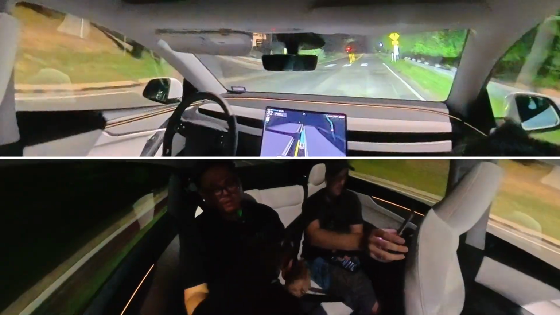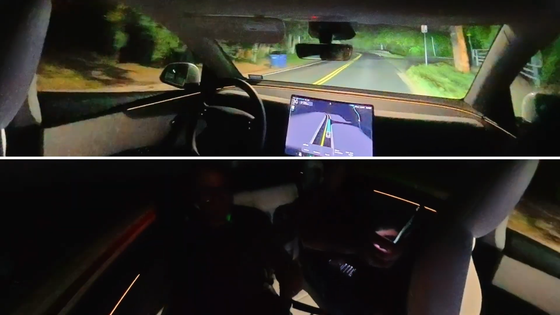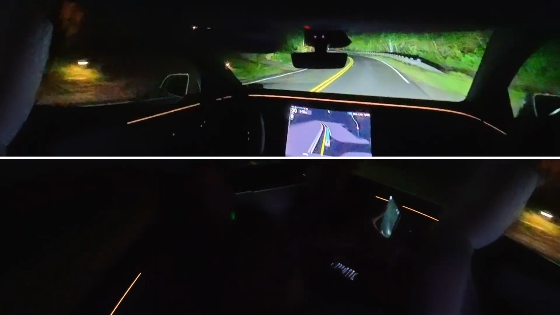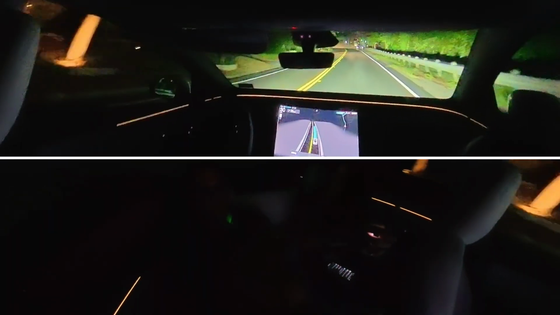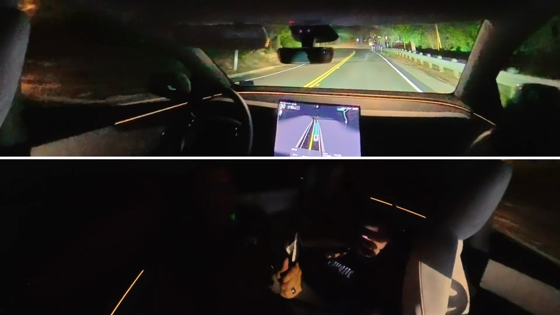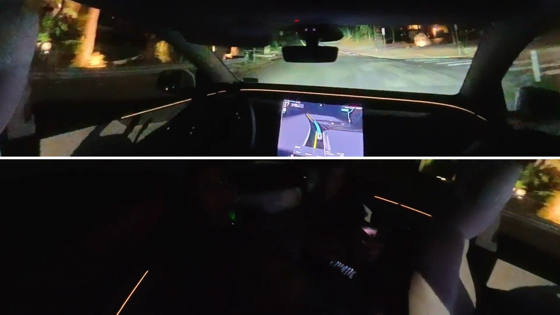And the one thing I'll say, too, is that Tesla can make the same volume of fleet that Waymo has in a day or 2 days, a week, whatever it is, a very short amount of time.